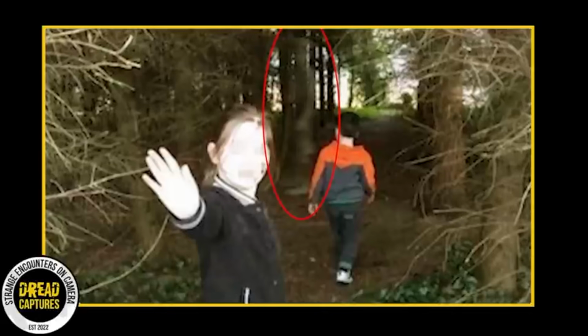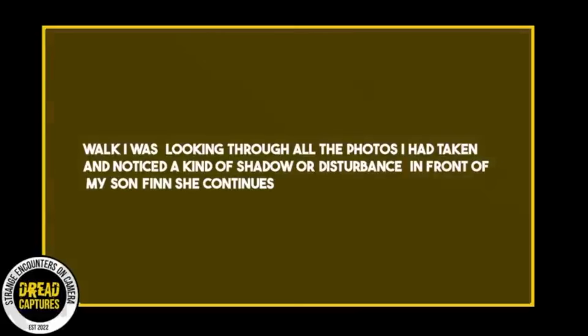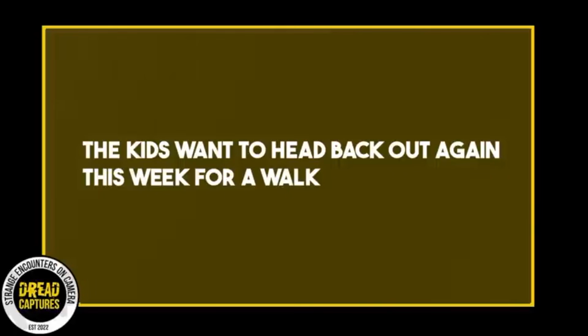Recalling her experience, Jerry mentioned, quote, "After our walk, I was looking through all the photos I had taken and noticed a kind of shadow or disturbance in front of my son Finn. When I looked closer, I couldn't believe what I saw. It looked like a man to me. It looked like a soldier standing there beside the tree. None of us saw anything when we were walking past the tree. There was nothing there to see. The kids didn't notice anything and weren't afraid or anything. It really freaked me out when I saw it at home on my phone. The kids want to head back out again this week for a walk."